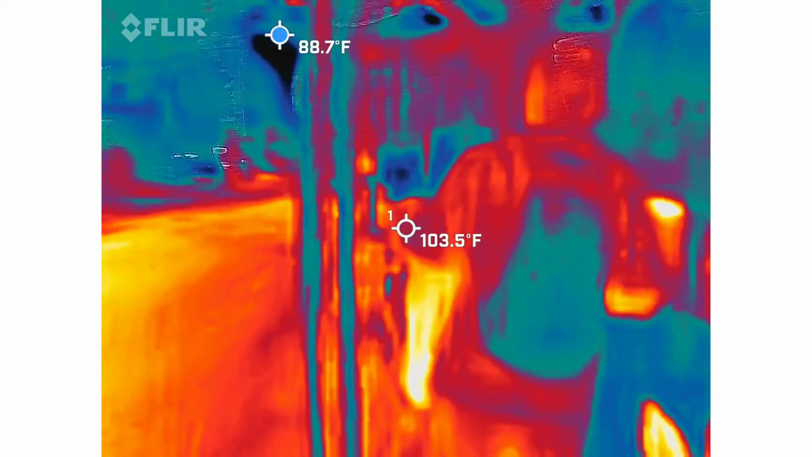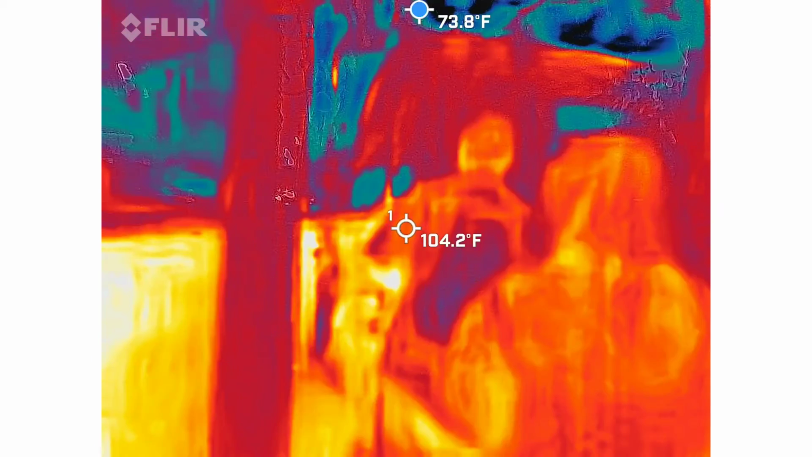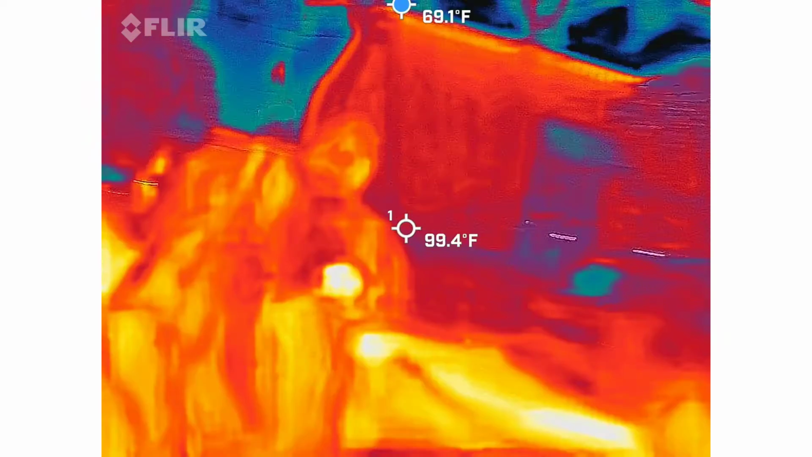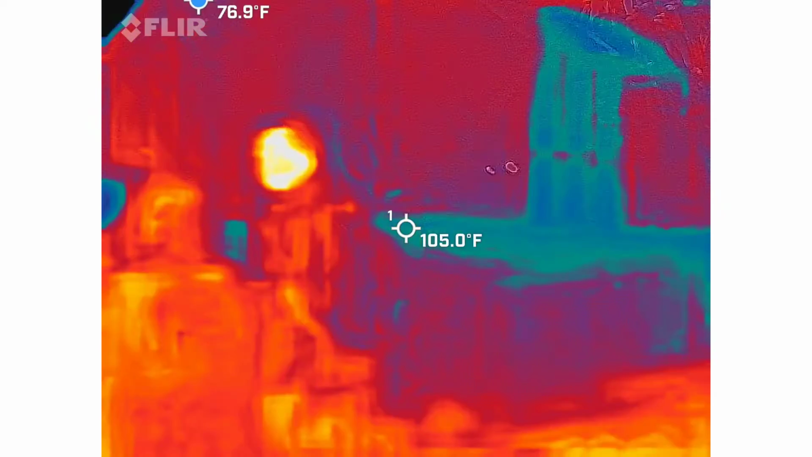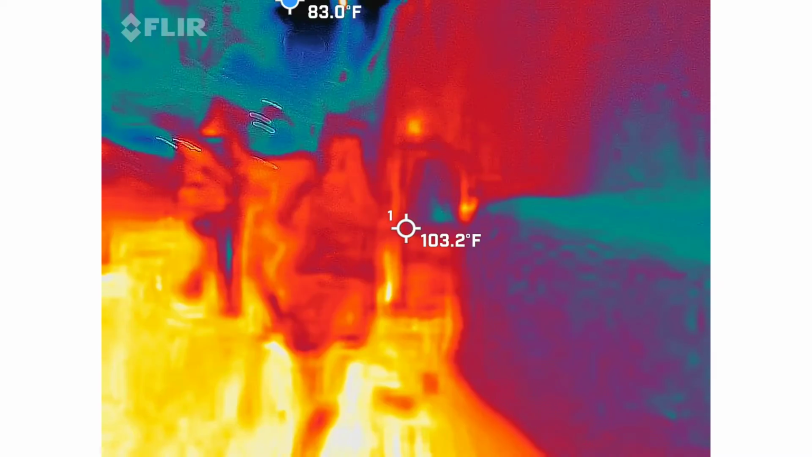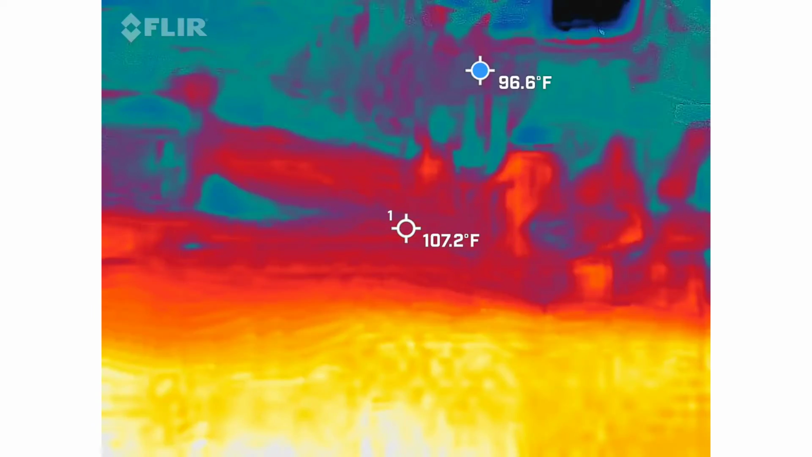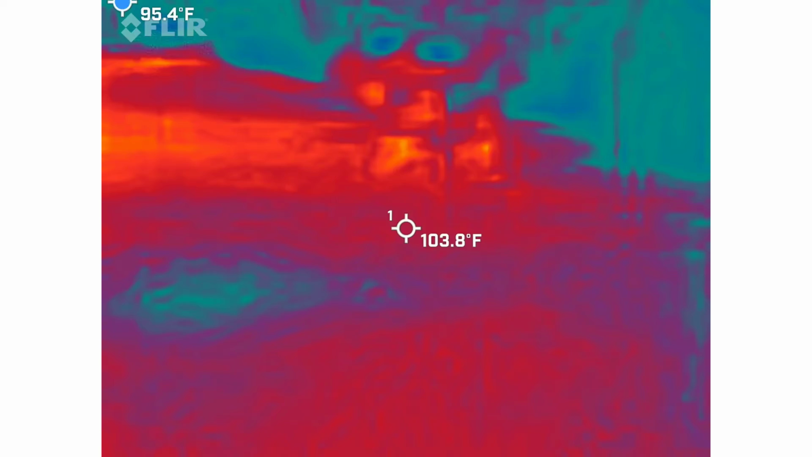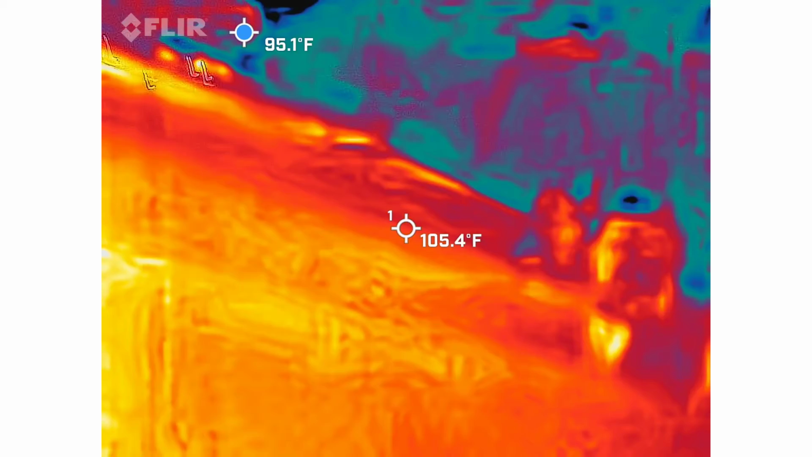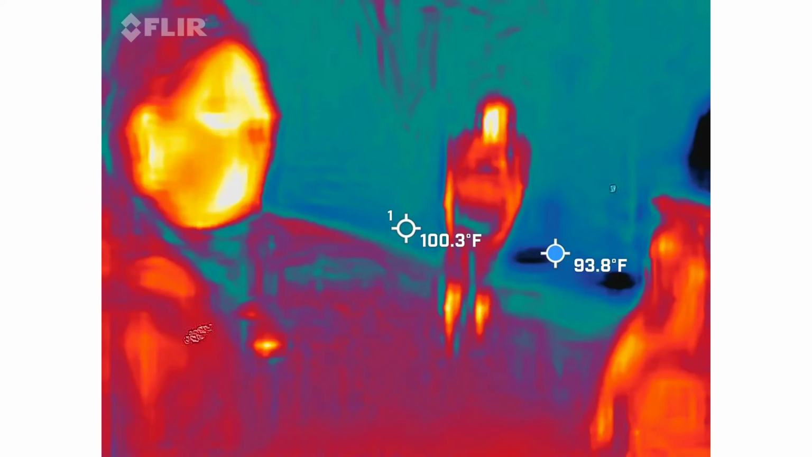Dude, I'm getting bit. Do you want bug spray? Oh my gosh, do you have bug spray? I appreciate you so much, you don't even know. Yo, it's my ankles too. Here. That's pretty good. Oh boy. Hit the back window. Thank you so much. That's a lifesaver.